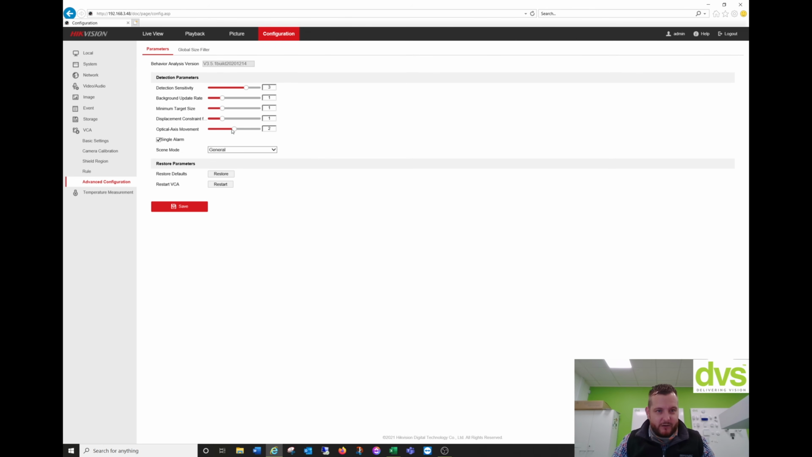So advanced configuration. Don't really need to do much in here, but this is if the product really isn't working out with a box. You can do the detection sensitivity, background update rate, minimum target displacement constraint, optical axis movement, and then single alarm, scene mode general, or leaves interfered. So if it's a general view, like out of the box, most of them will be general. Or if it's looking at a lot of trees and there's a lot of leaves blowing, you can put it to leaves interfered view. Now we can restore the engines here.